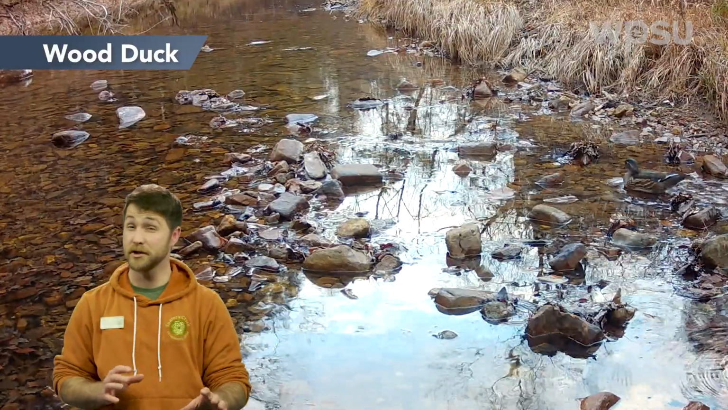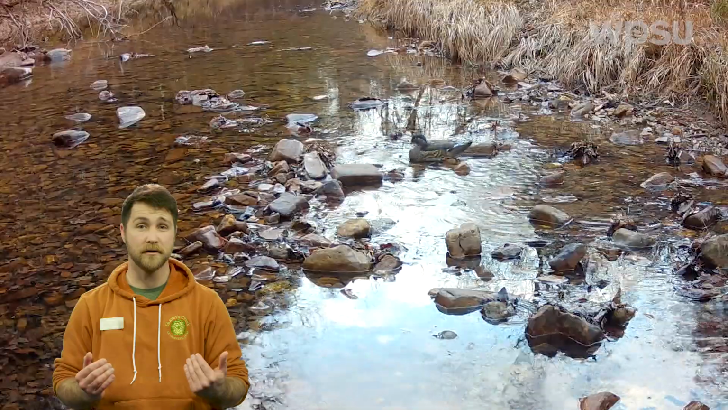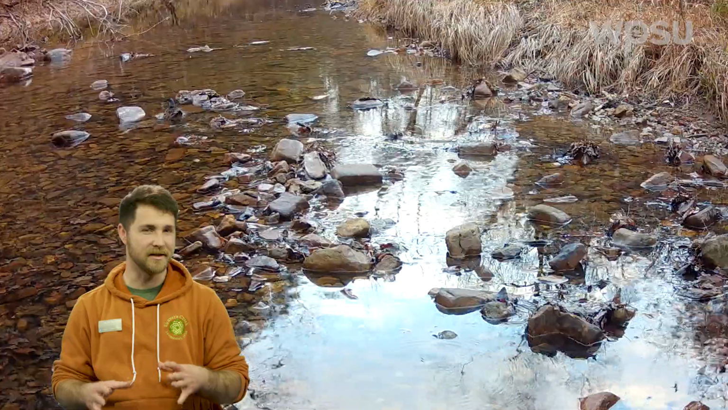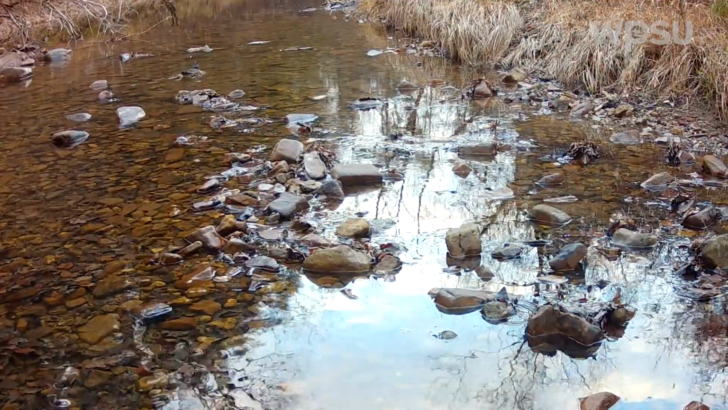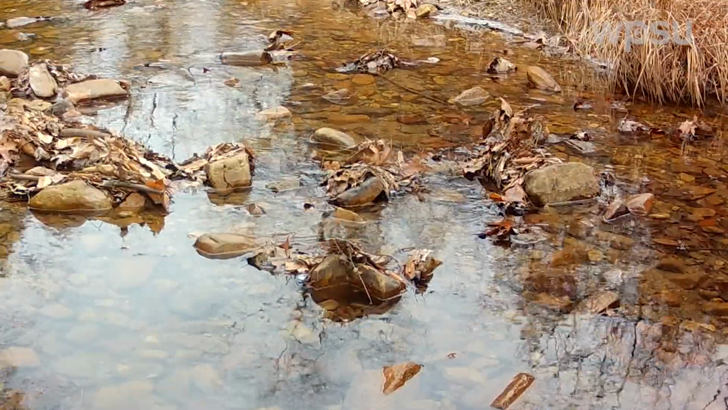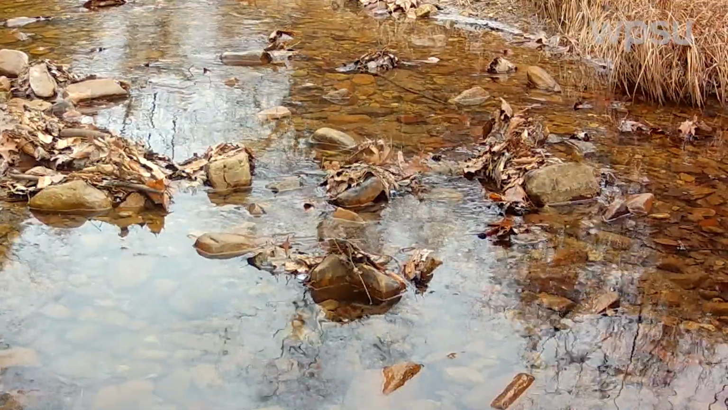Now we find ourselves just a bit downstream from those fallen logs, where you can see the water level in late November was a little bit low, and this wood duck is partially swimming and partially walking its way upstream through these shallow sections. We got to see this little Carolina wren hopping from rock to rock, probably searching for any little invertebrates that might be taking shelter in the exposed rocks that are still above the waterline.